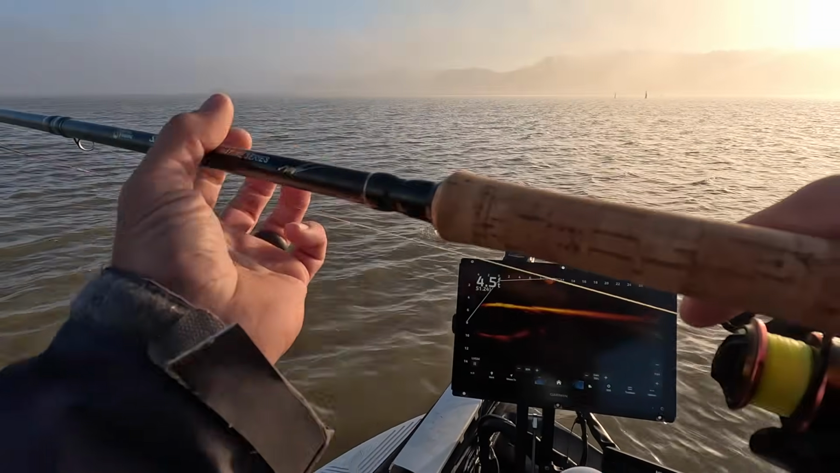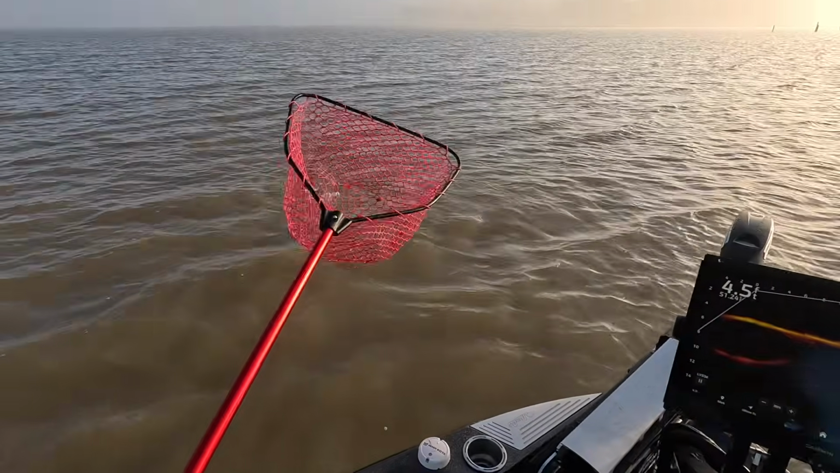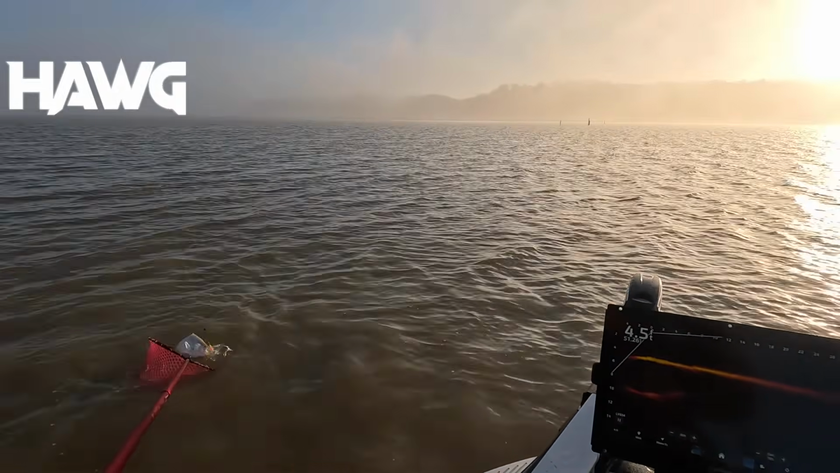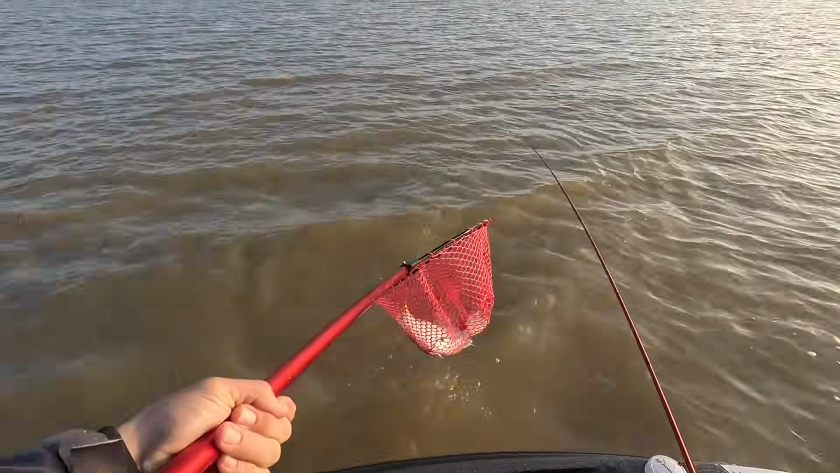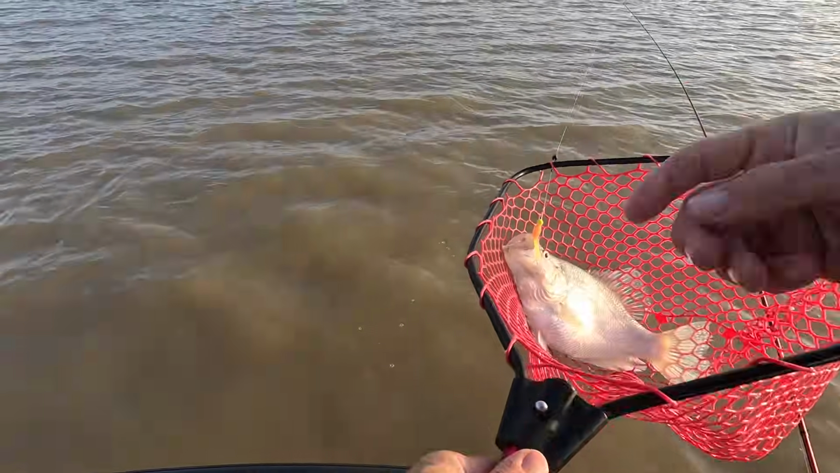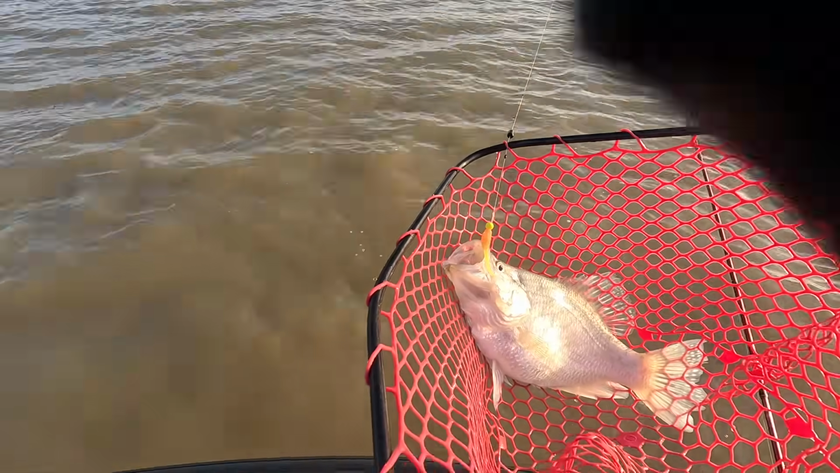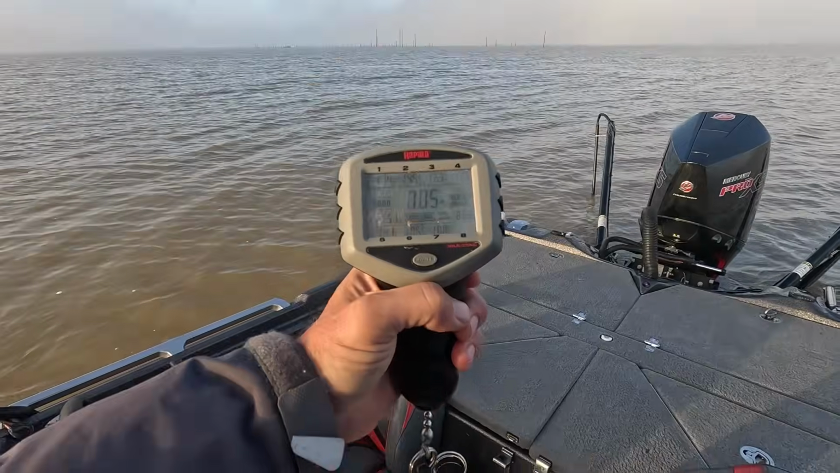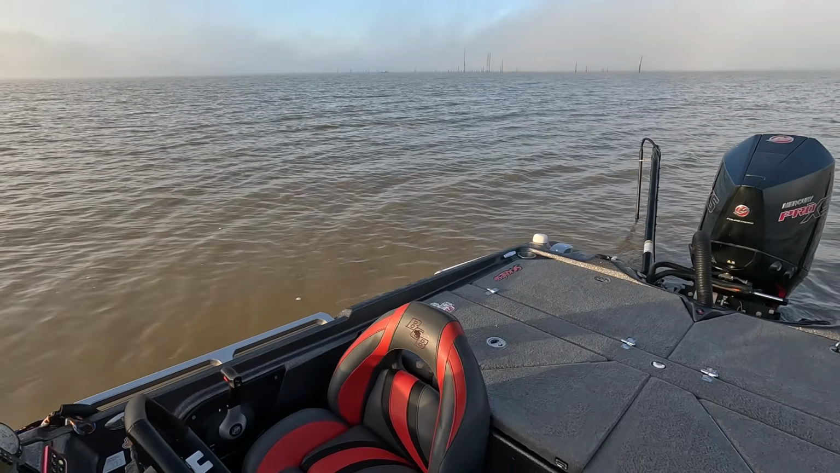Oh, that's a toad. That's a toad, man. That's a good fish. Oh, yeah. We got closer. Oh my gosh. That's a picture right there. Right there. Almost a 3-pound, guys.